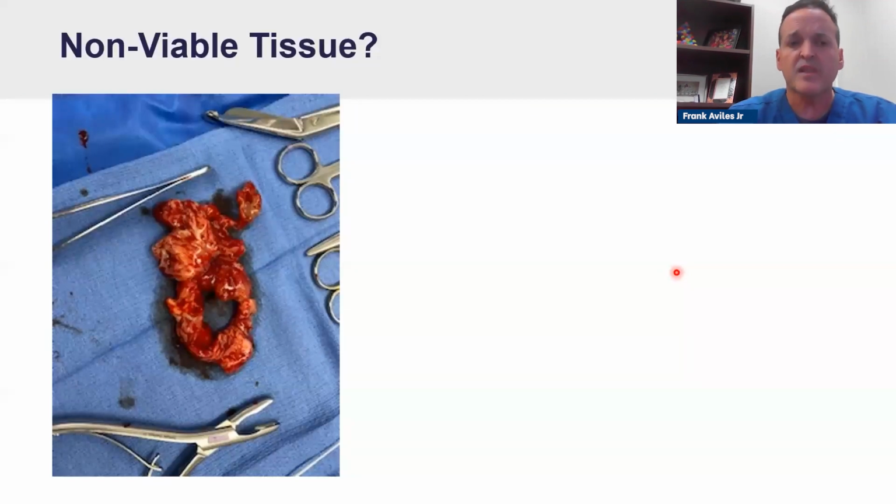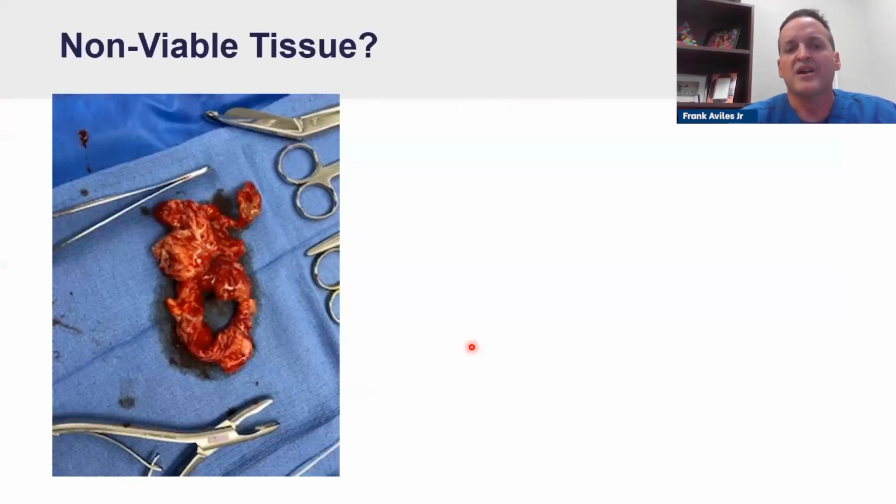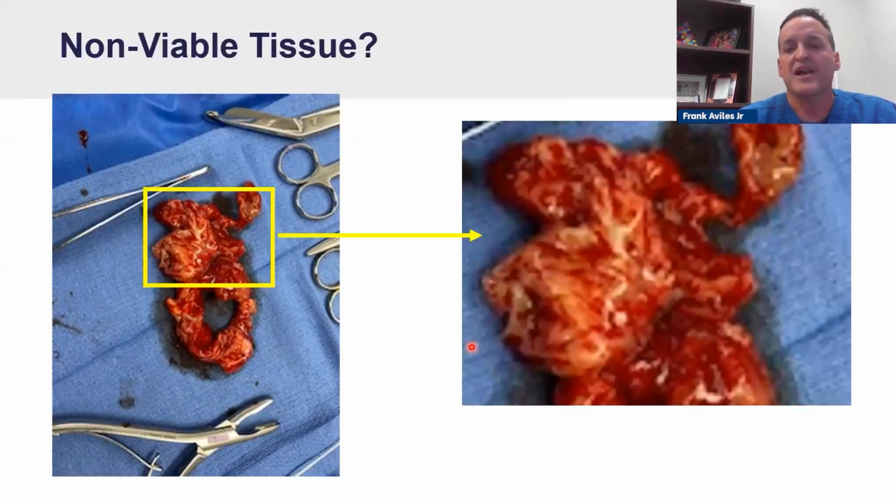And so what I also noticed was when we took this patient to surgery, I helped the orthopedic surgeon develop a technique for our patients because we don't have plastic surgeons in the middle of nowhere. And so what he thought was initially, when he looked at this wound, he said, oh, we got plenty of healthy tissue. But when he got in there, look at the tissue that we pulled out of him. And this was only one section. There was more. And so again, we're looking at avascular tissue that was infected.